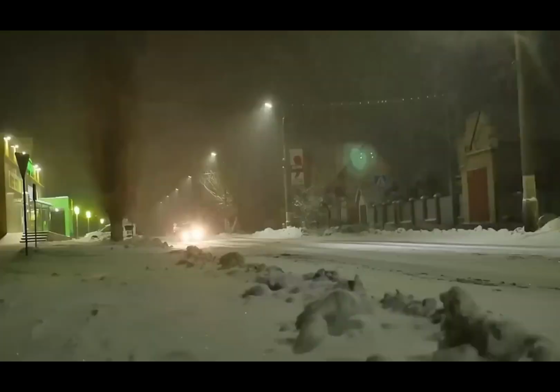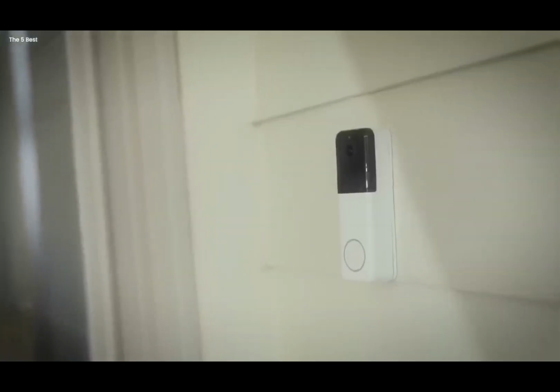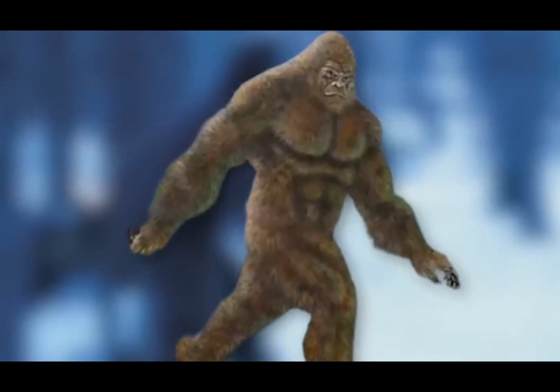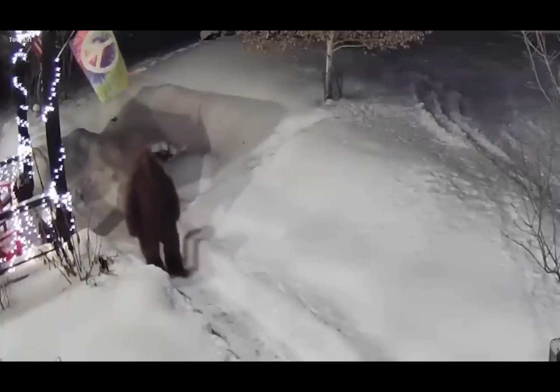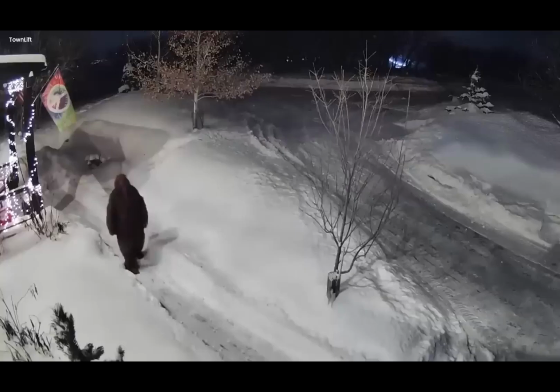Bigfoot's snowy horror encounter. In the middle of winter, something shocking happened in a quiet, snowy Park City. A doorbell camera, usually used for everyday things, recorded something unbelievable. Bigfoot, the legendary creature. The video showed a huge, hairy creature standing in the snowy landscape. It moved gracefully through the thick snow, like it was enjoying the cold. But what really scared people was the strange sound it made.